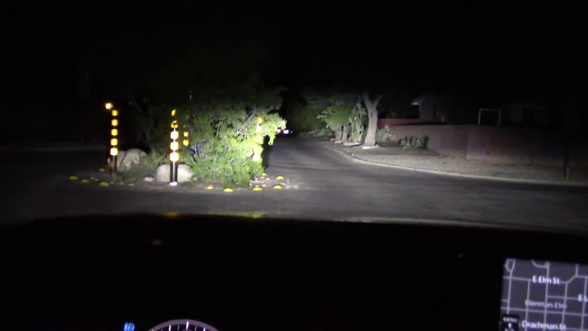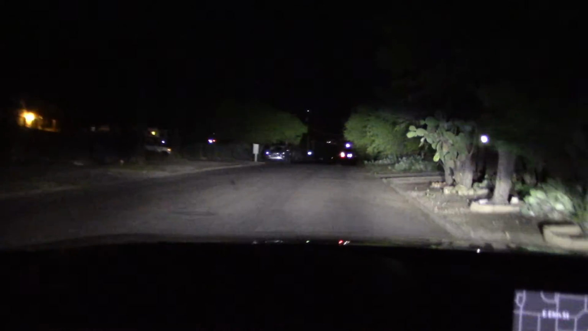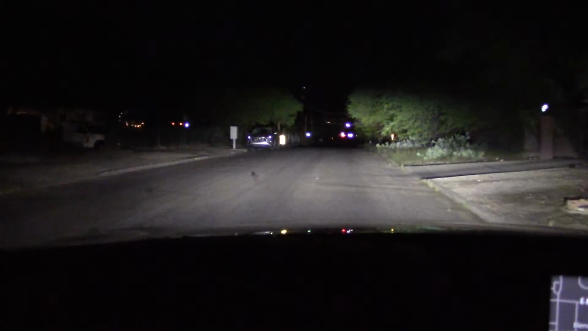You gotta love it. Really reaching down there. Way down there.